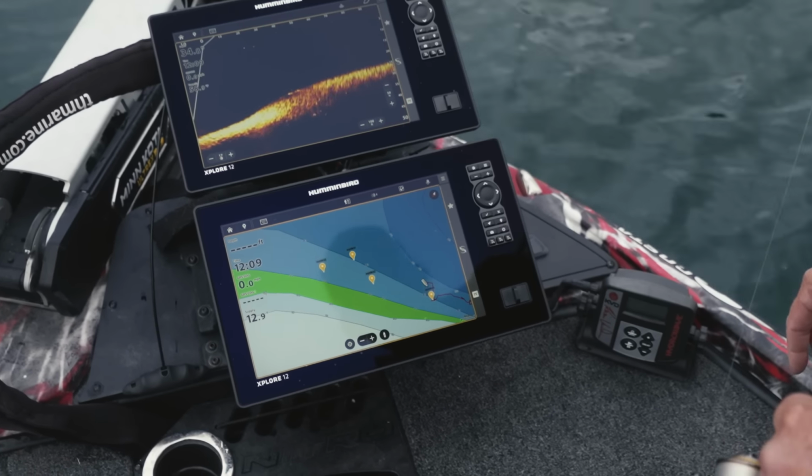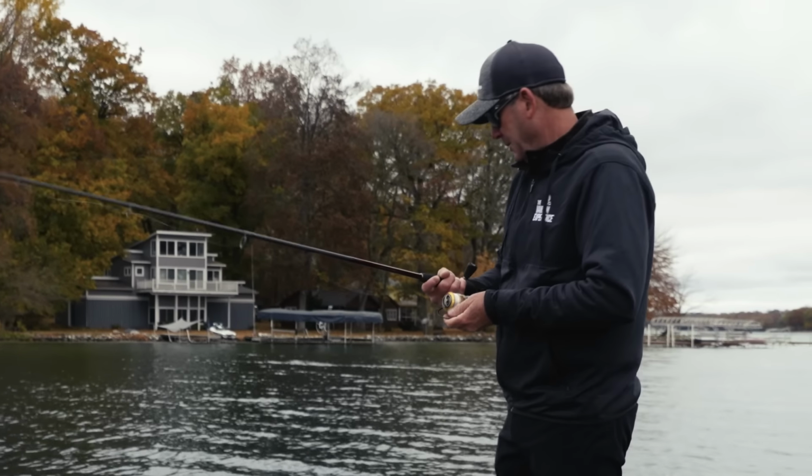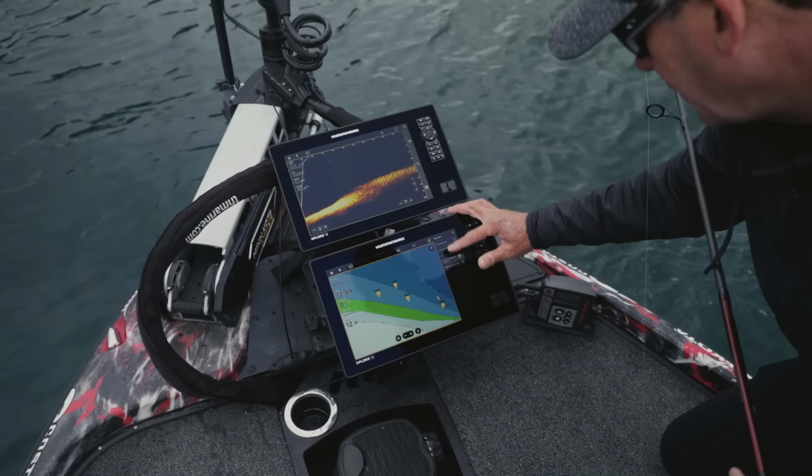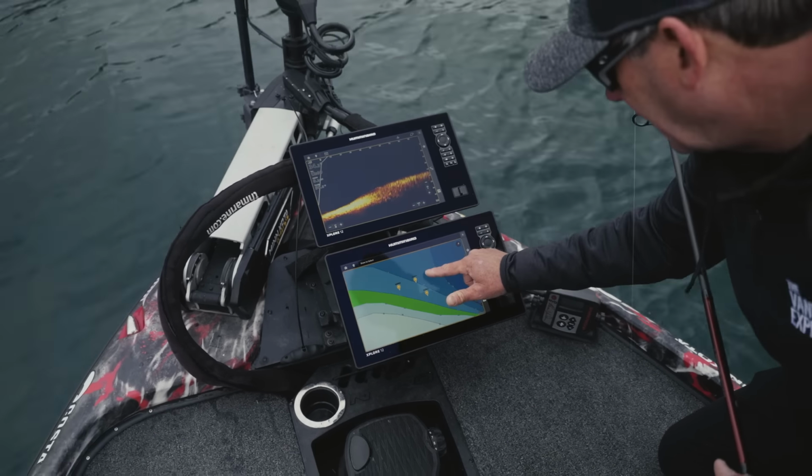One of the cool features on this XPLORE unit is the waypoint management system. So all you have to do is hit the icon on the corner of the screen, hit draw to select, and I can just actually draw a circle or lasso those waypoints, and then I can do anything I want with them.